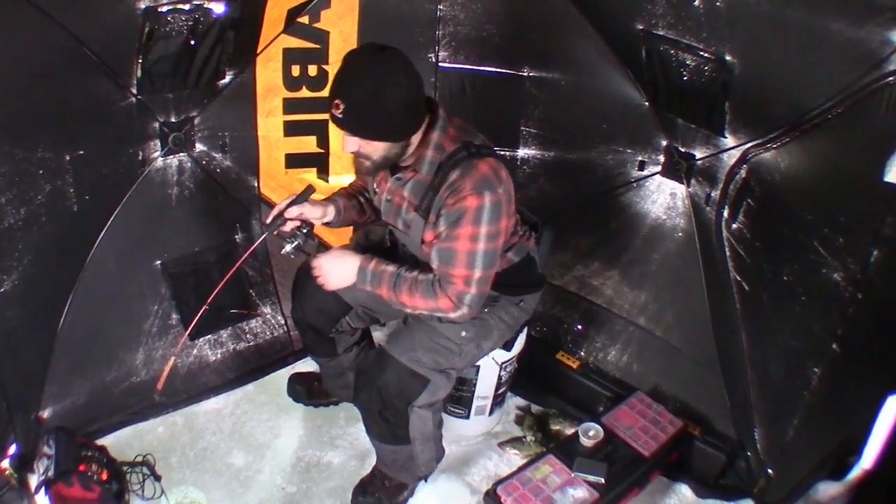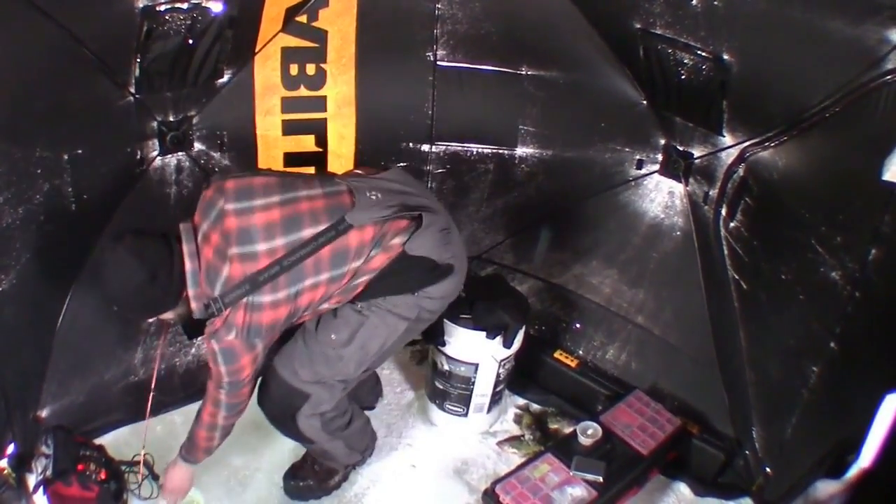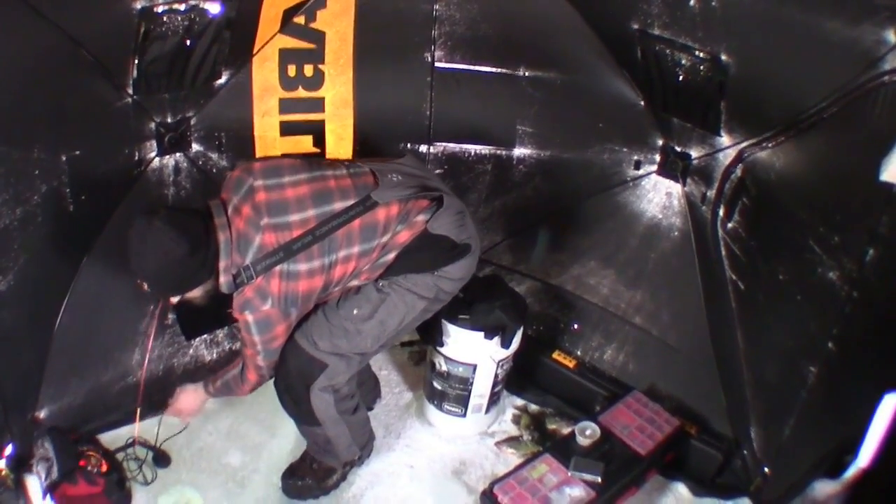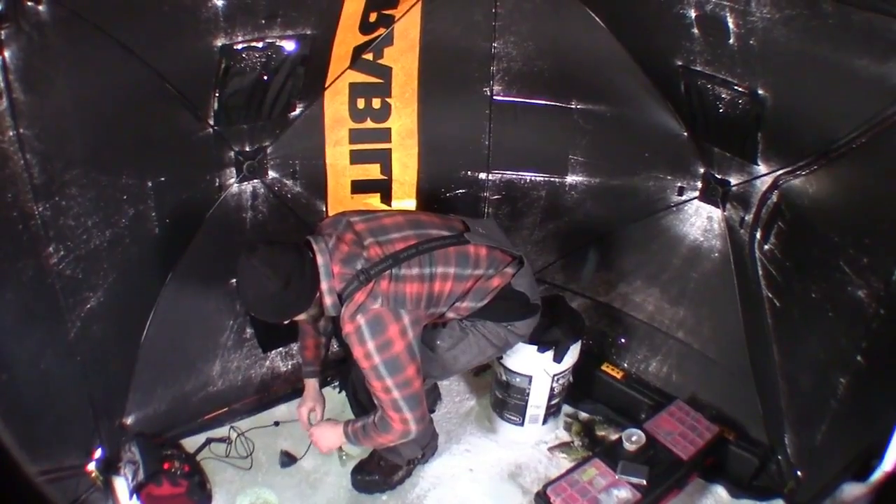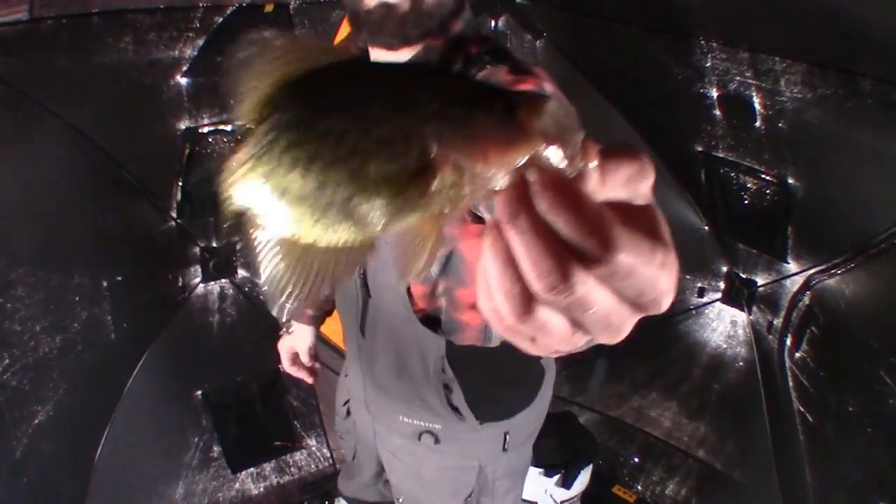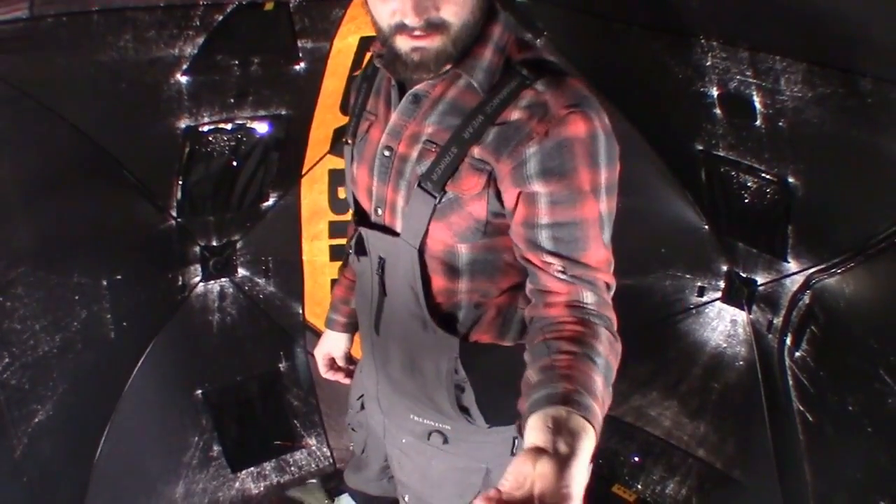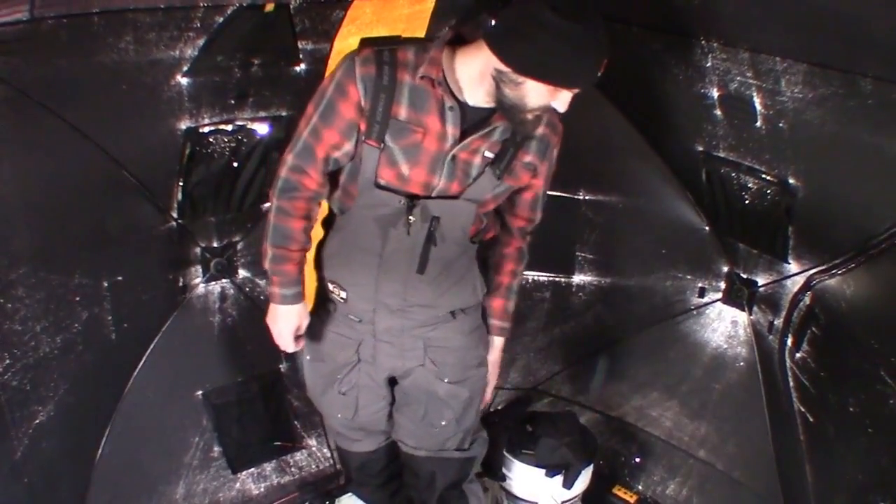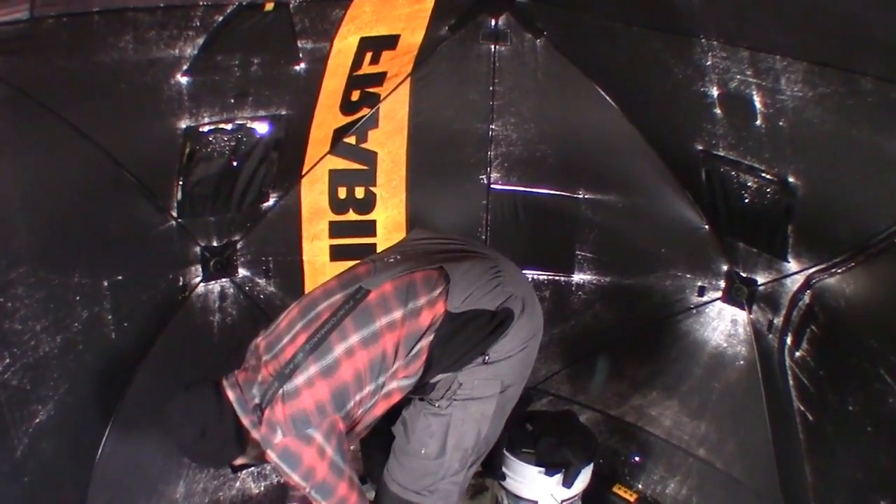Keep thinking I need to put a littler one on. That's not a big crappie at all. That's pretty small. It's an eater. That's the ones we like to eat, though.